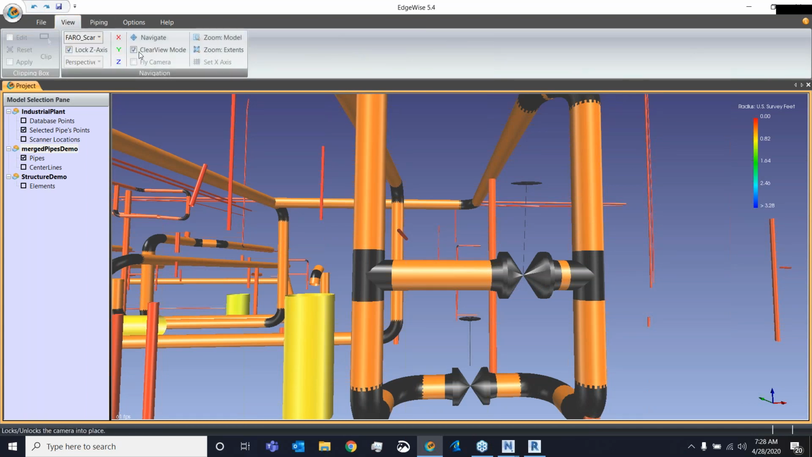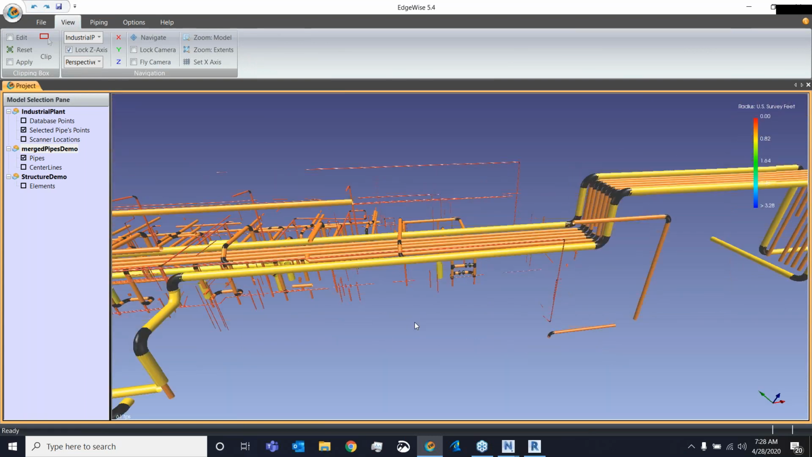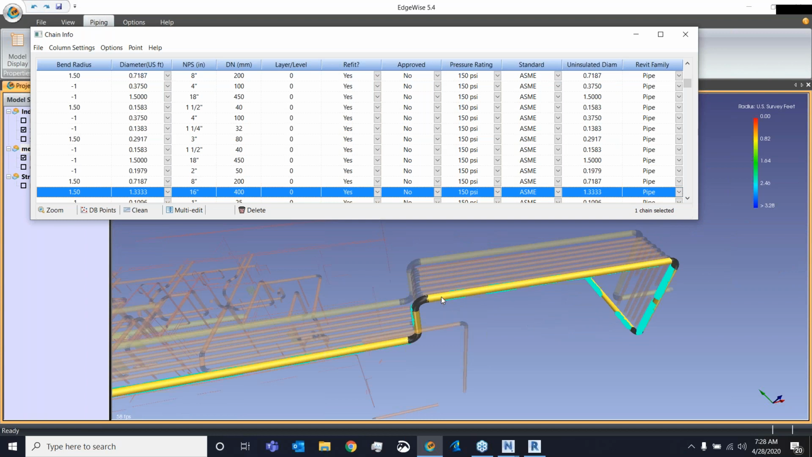All right, now let's clean up this model and talk about the exports. The last thing I'll talk about is the chain info spreadsheet. The chain info spreadsheet right here allows me to see all the information related to the whole pipe run, including diameter information, layers and levels if we're going into CAD, pressure rating and standard information, as well as the Revit families. Just a quick note for the Revit families, we can actually assign them to be pipe, conduit, and duct. So this will come into Revit under that correct family database.